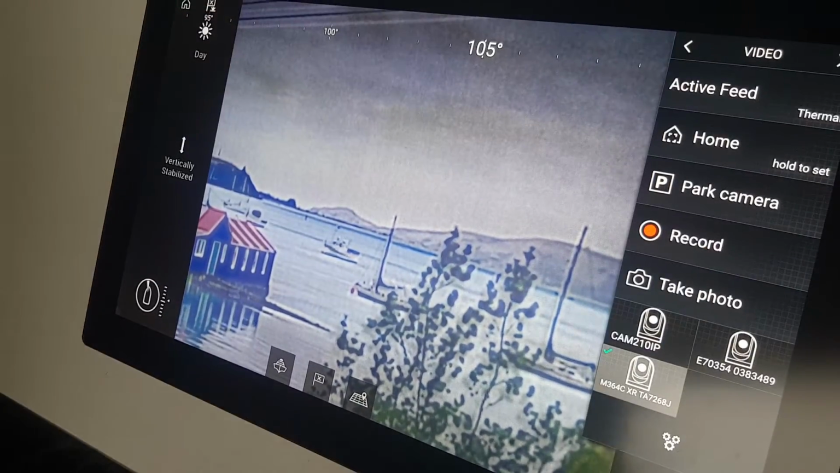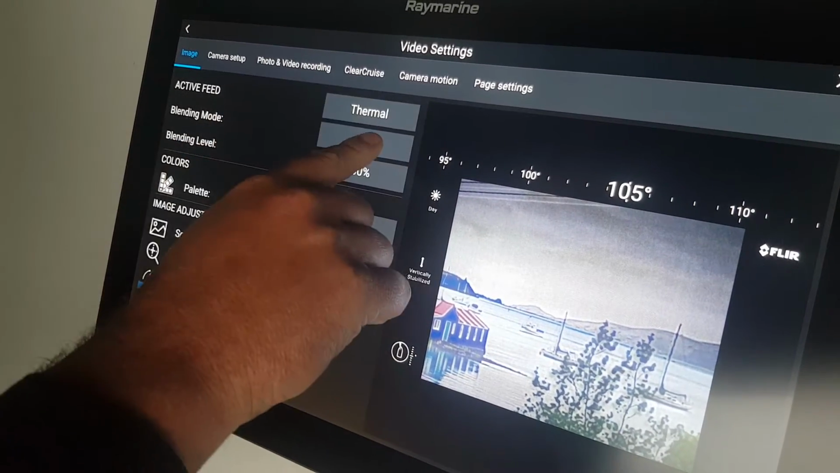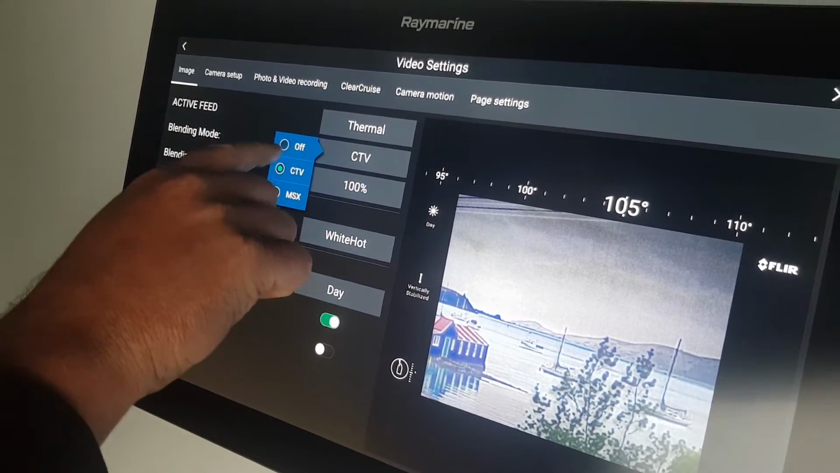In addition to this, there's MSX. My favourite feature. Yep. So basically what we'll do is we'll just go back to thermal.